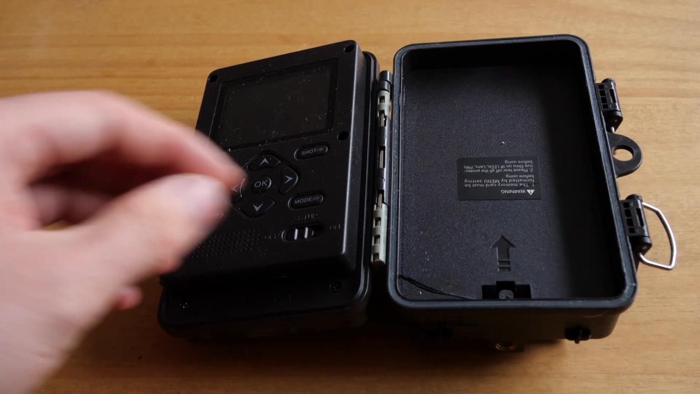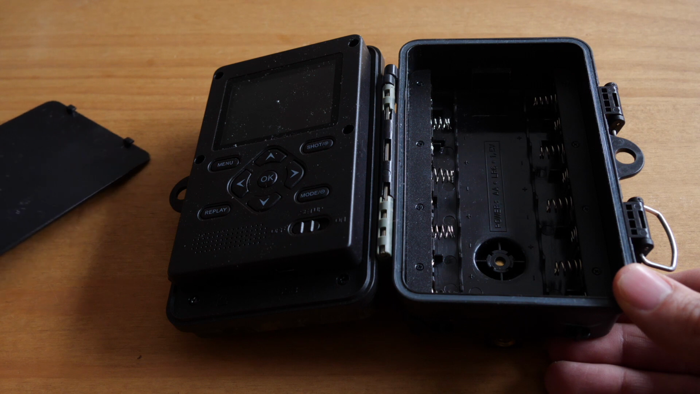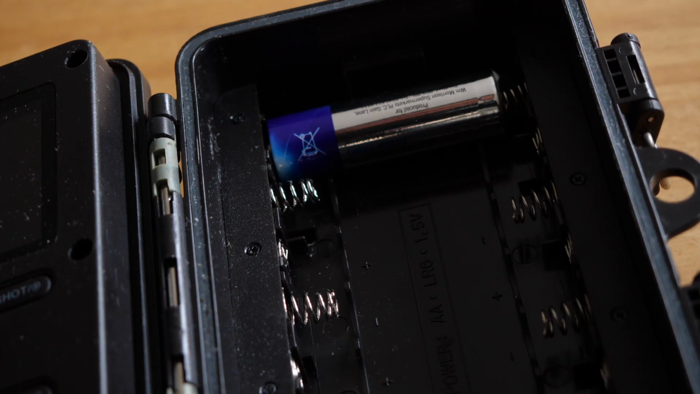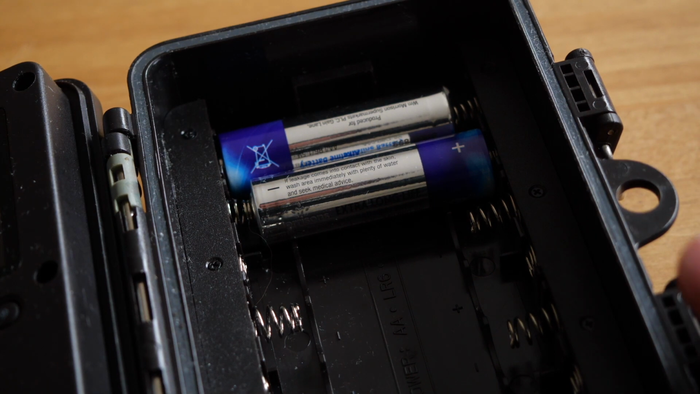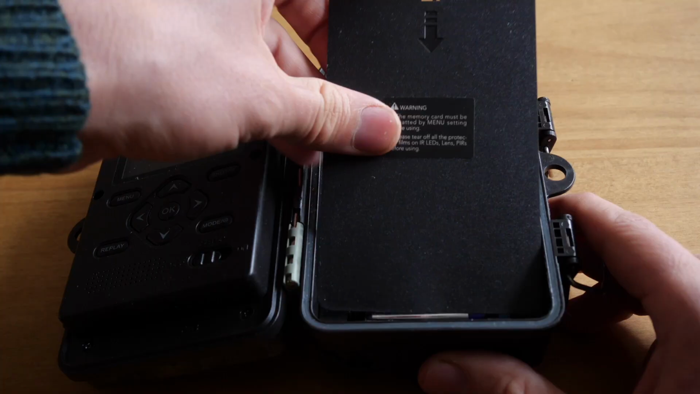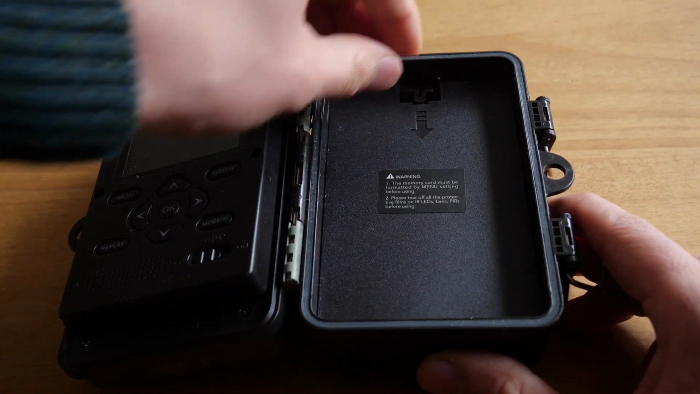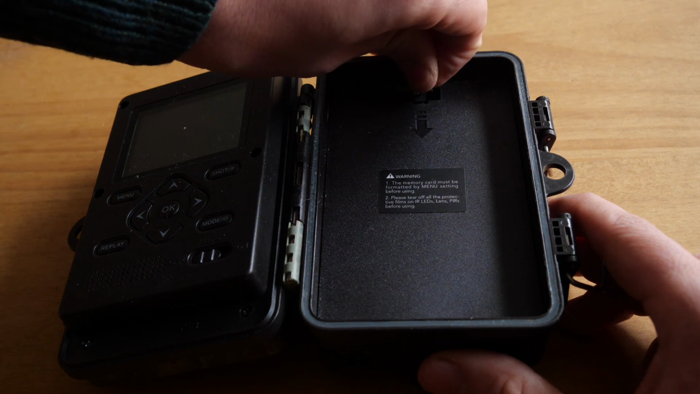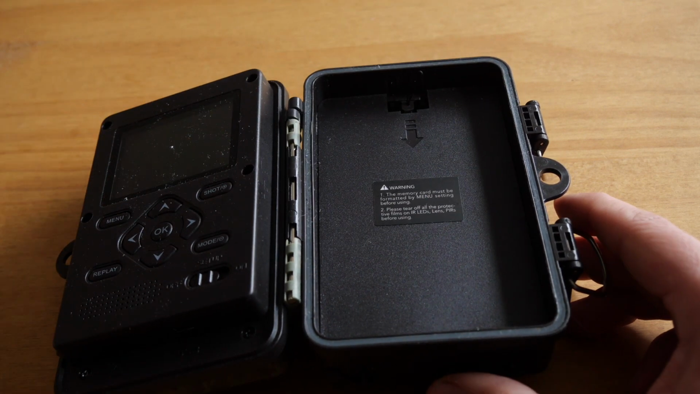So to put in batteries, you pull this little lever, this plate comes off, and that's where you put your AA batteries. I'd suggest using rechargeables if you're going to use it a lot, but you can use one-use batteries as well, and this takes 8 of them. And then the plate just goes back on nice and easy. Push it down, and you should get a little click so you know it's in place.